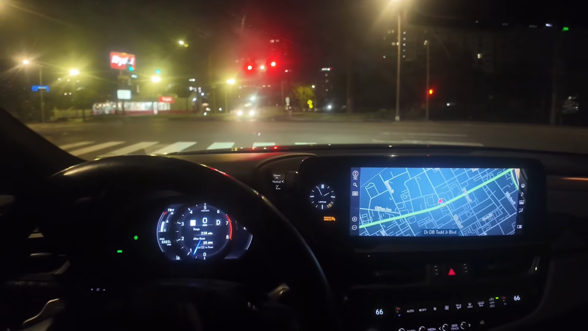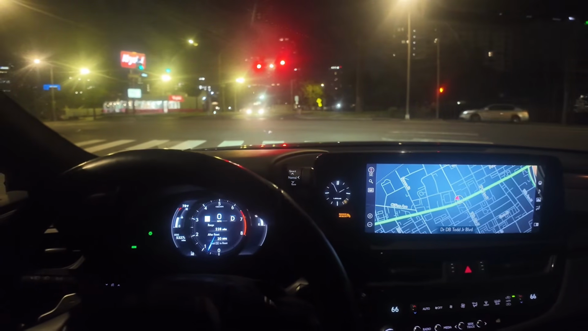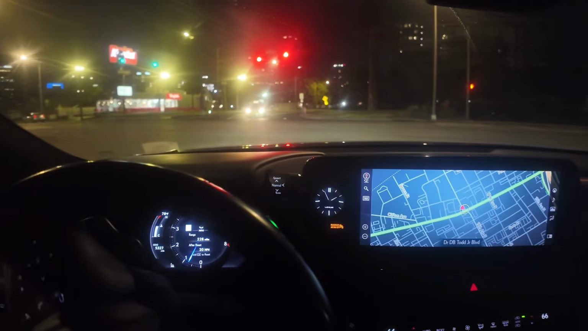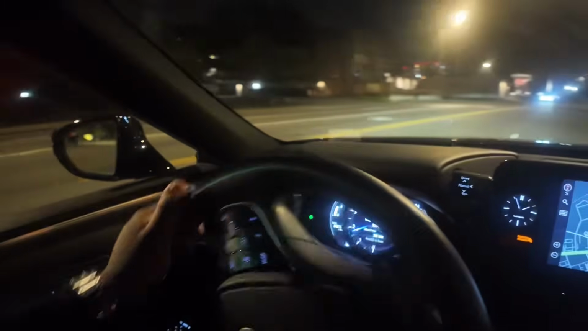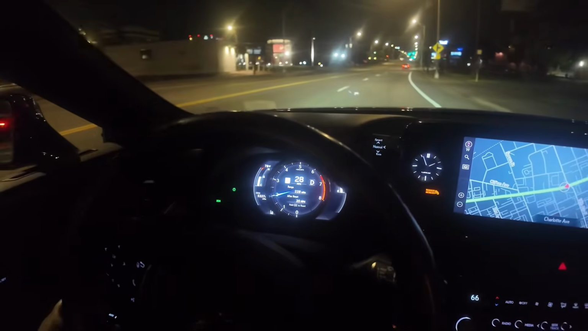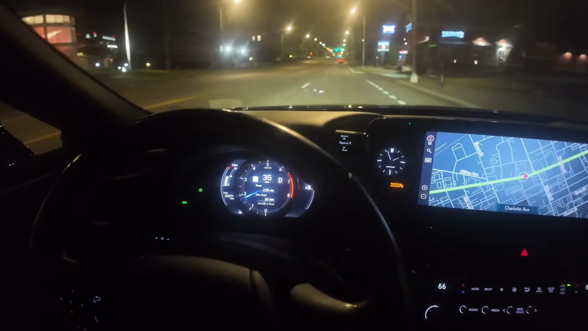I came the wrong way. But it's cool. It's cool, it's cool. I meant to go by this college, TSU. That was the route I meant to take. But it's cool. You know, a little detour. About the same distance either way.